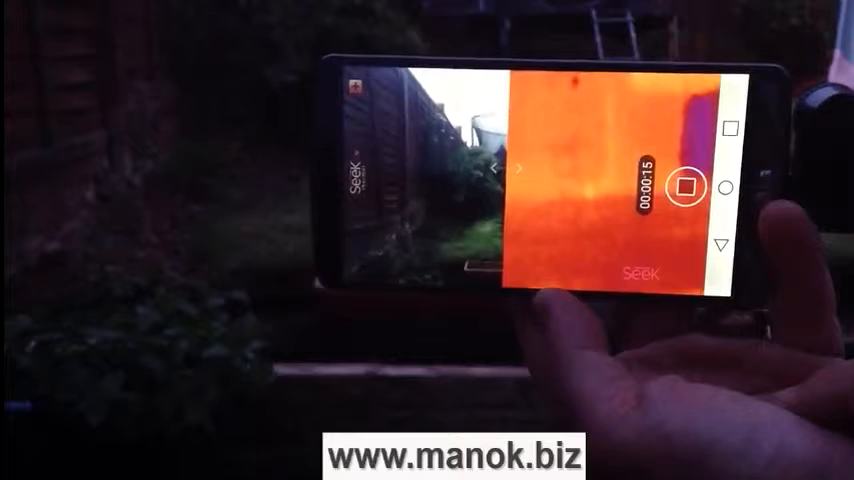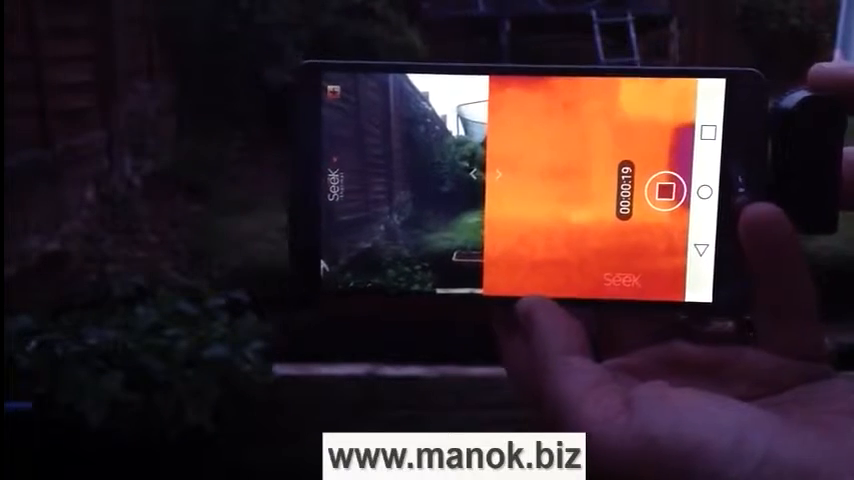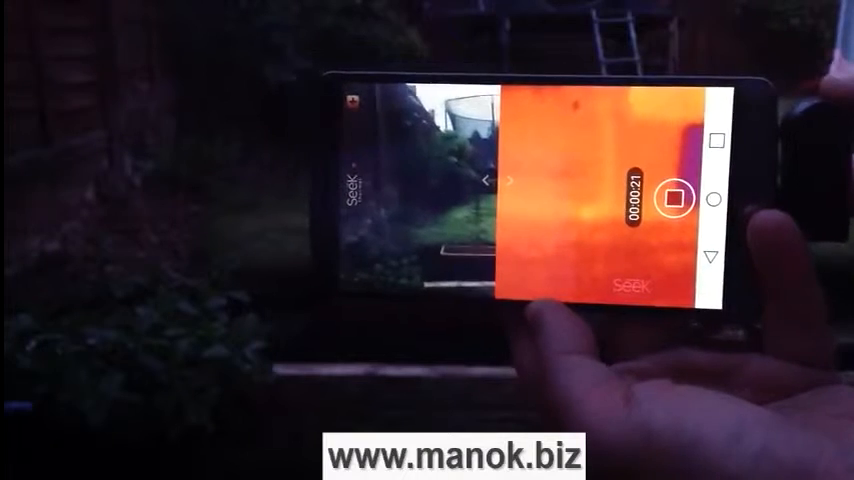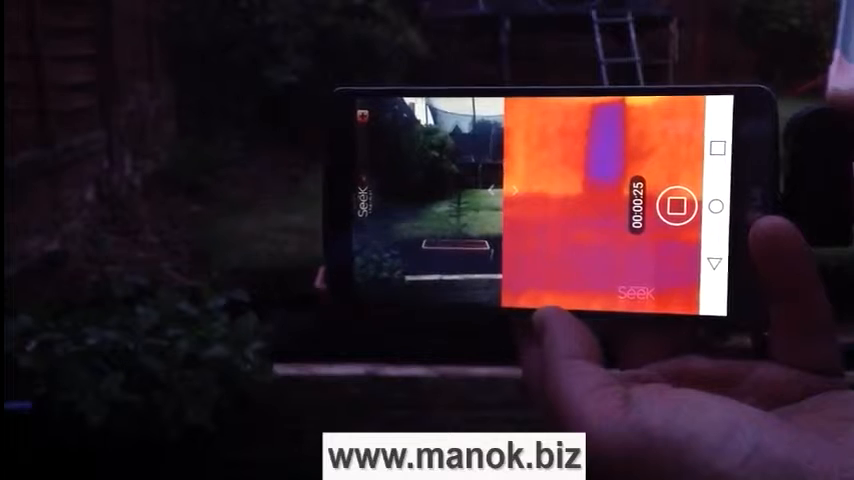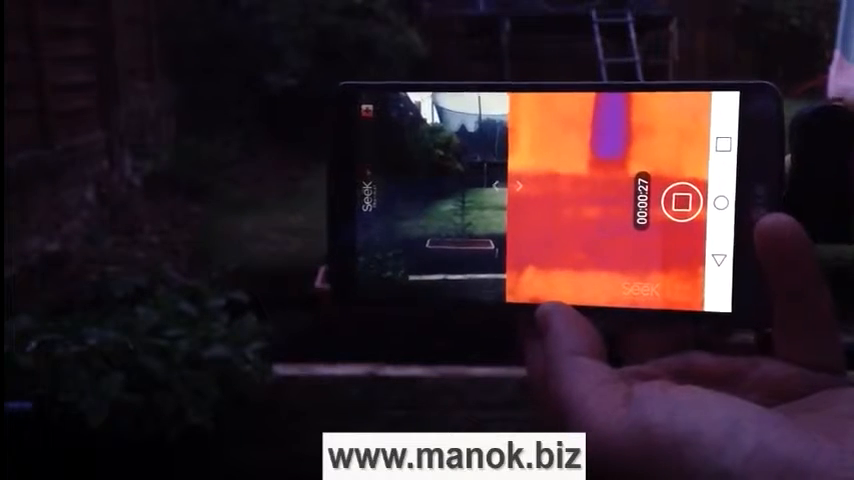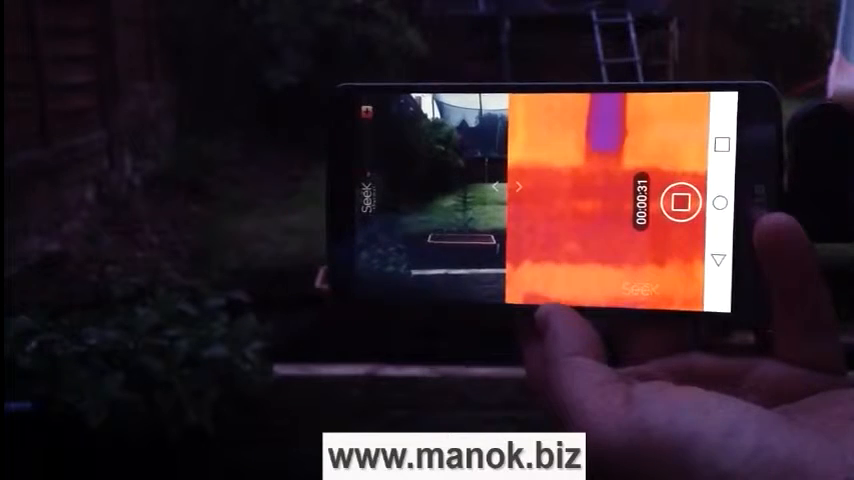The refresh is quite quick. You can adjust the bezel on the top to adjust the focus of the heat sensing camera. So if I turn it here, you might see things getting slightly more blurry or slightly more in focus.